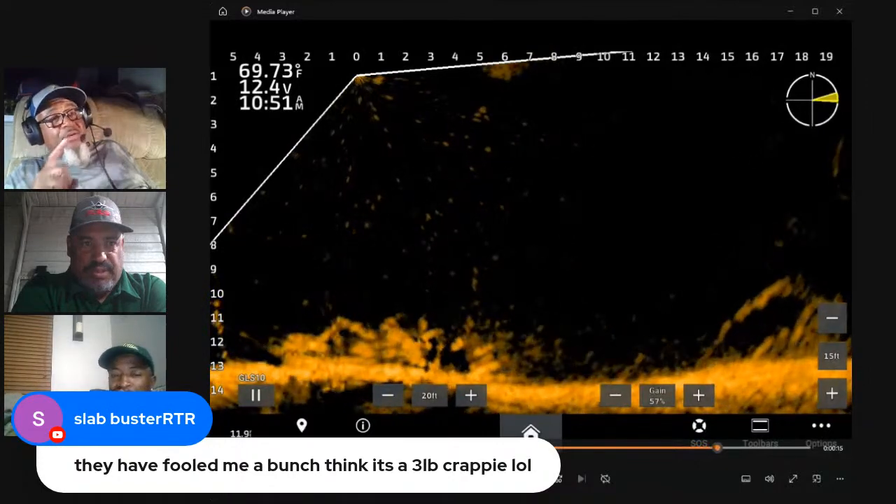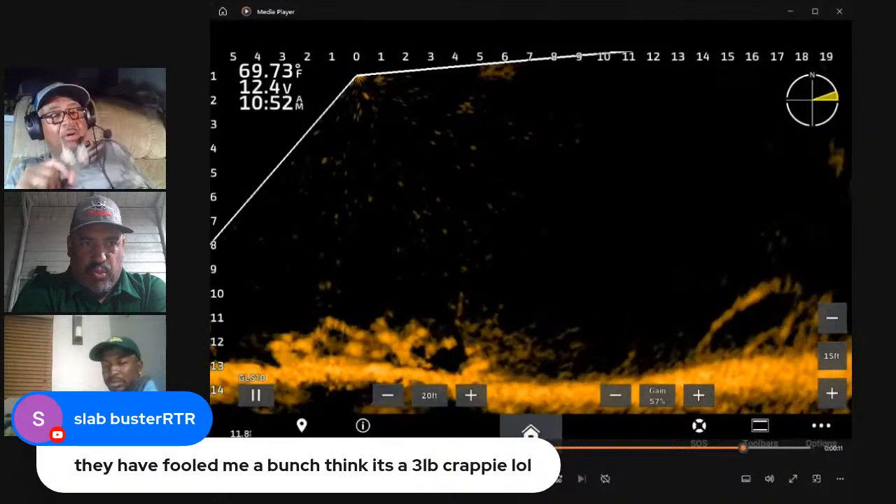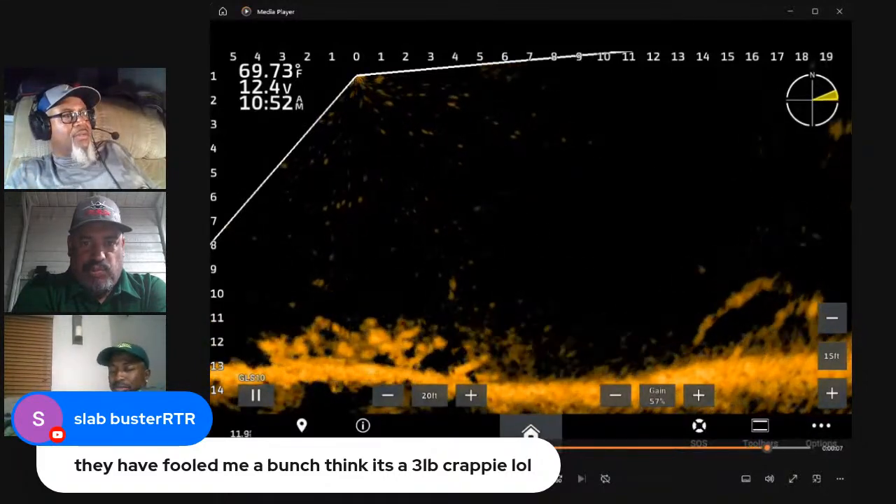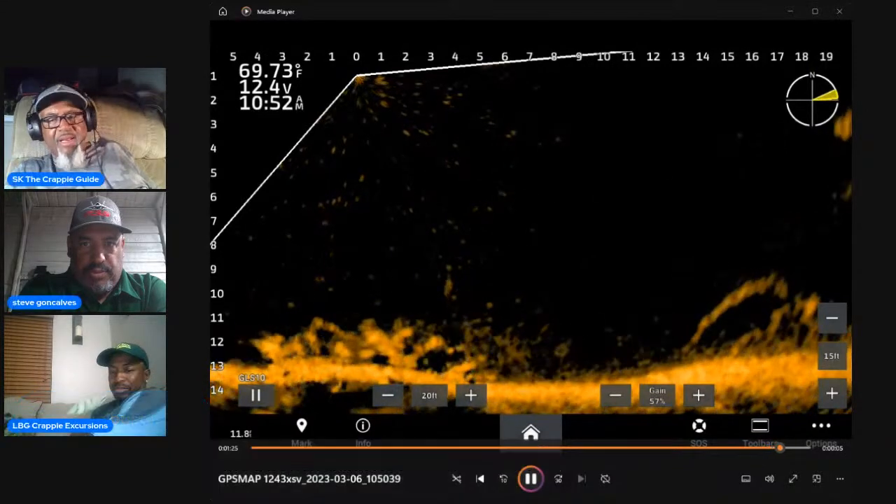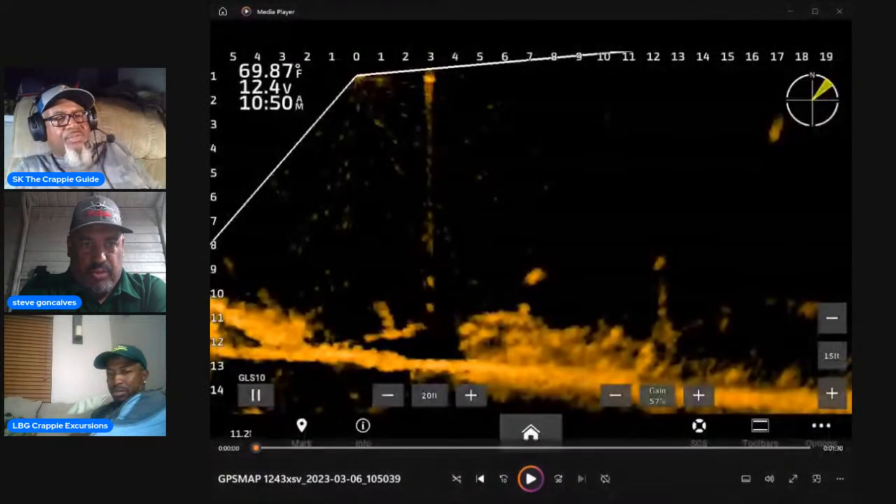And that's another thing too: when they're stuck to that structure like that, it's really hard to determine the size of the fish. I find that a lot, especially on my guide trips. I'll tell them, hey, if that fish is sitting on the bottom or on the structure, I just don't know the size of it.